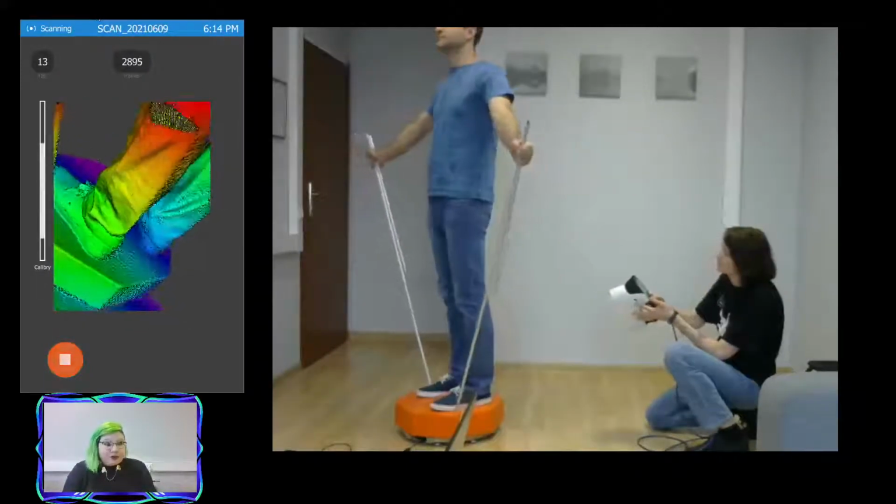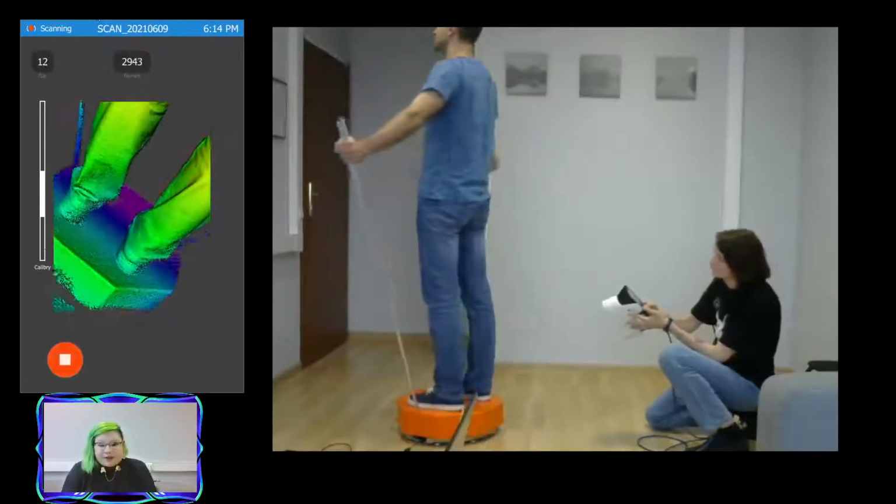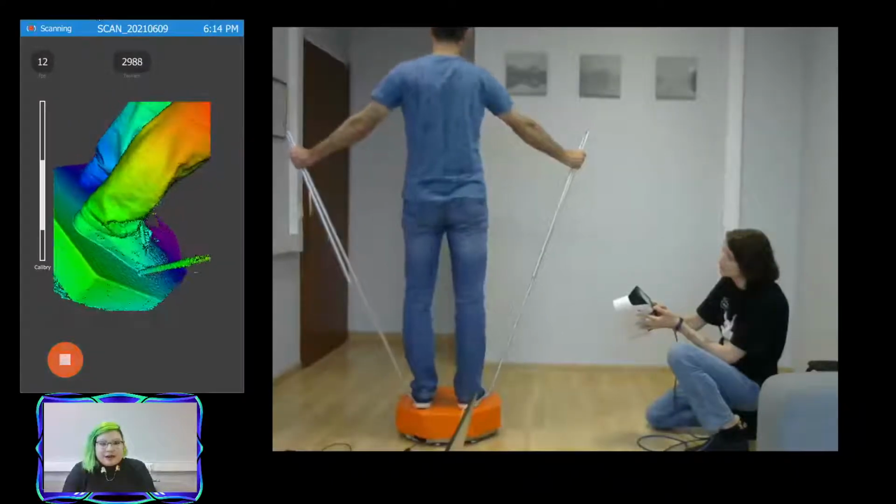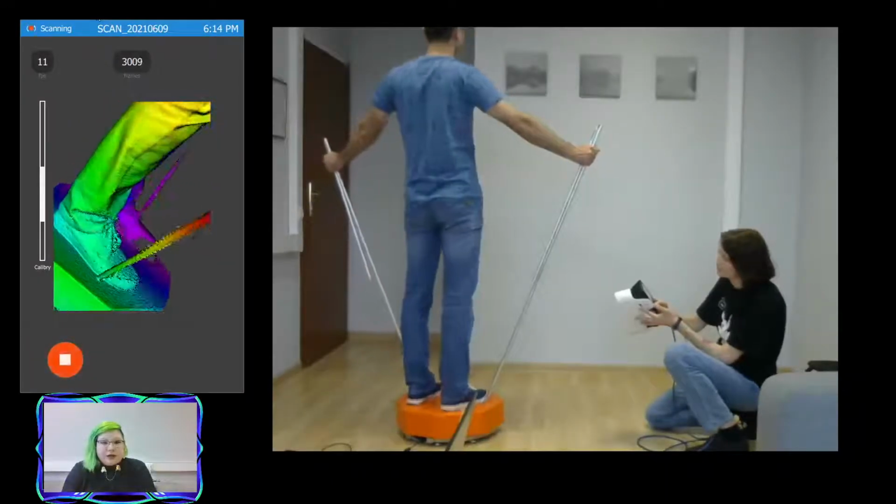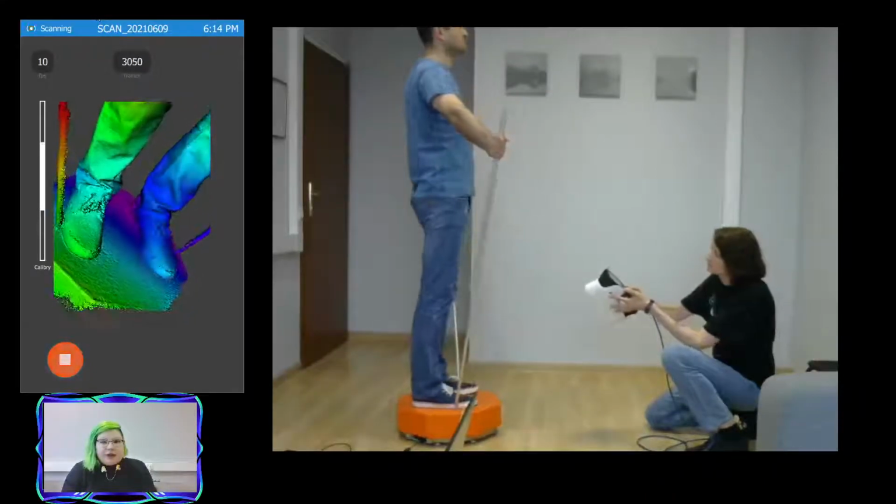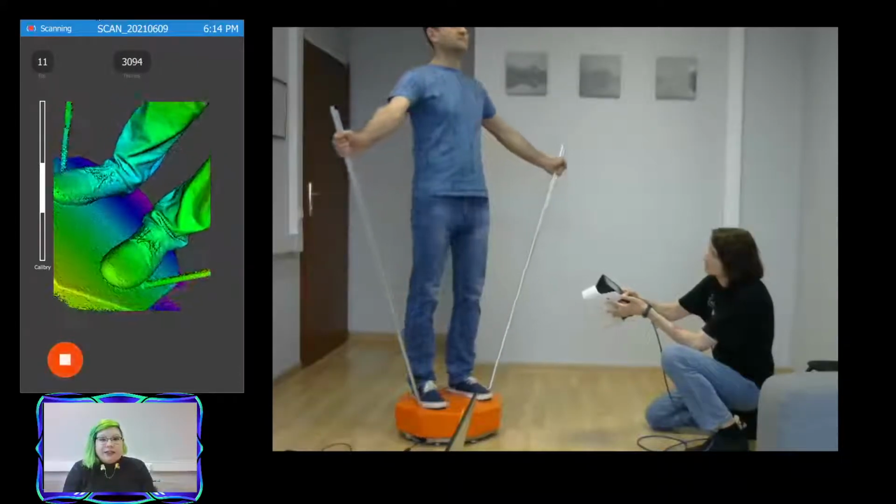If you are using a turntable like this, it is also recommended that you have a remote control switch. So after you have finished scanning the main human body, you can switch off the turntable and then get underneath the arms to capture those details as well.